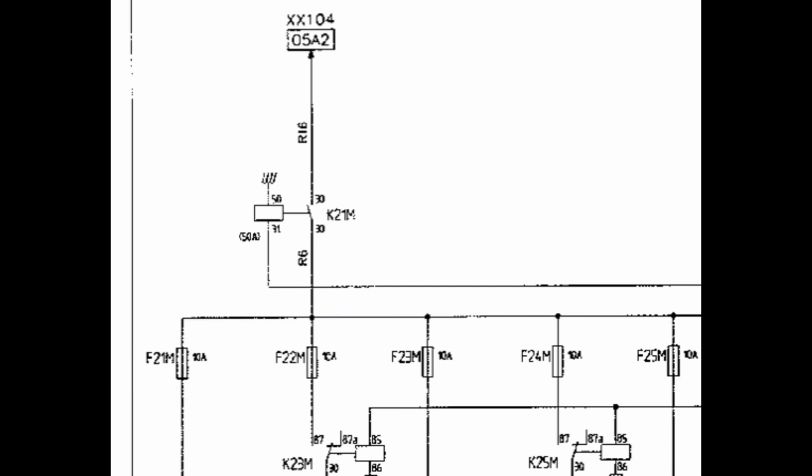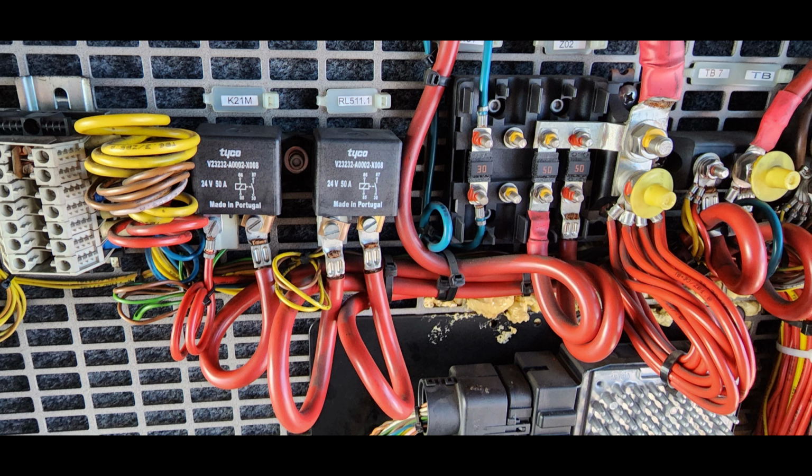Now if we look at the relay on the vehicle, you'll see the K21M relay on the left here, and then you'll see the R6 wire that comes out of the left side of the relay. And you'll see that larger wire that feeds power to the relay, which is protected by a very large circuit breaker. So if anything happens to the smaller wire, the circuit breaker likely won't trip.